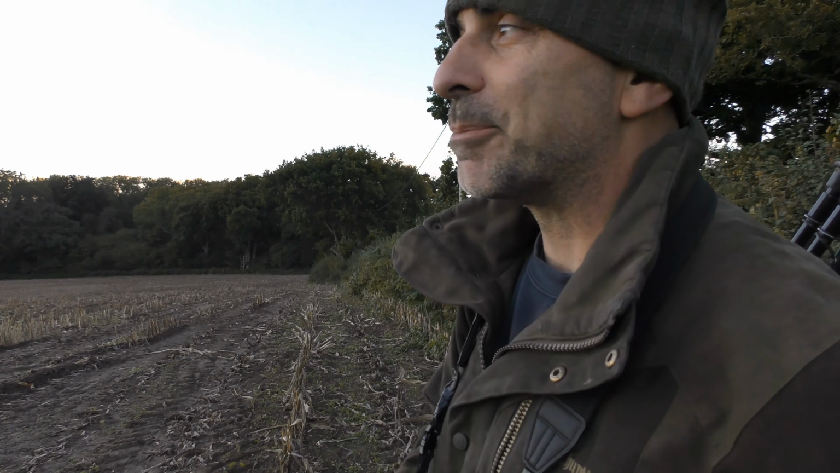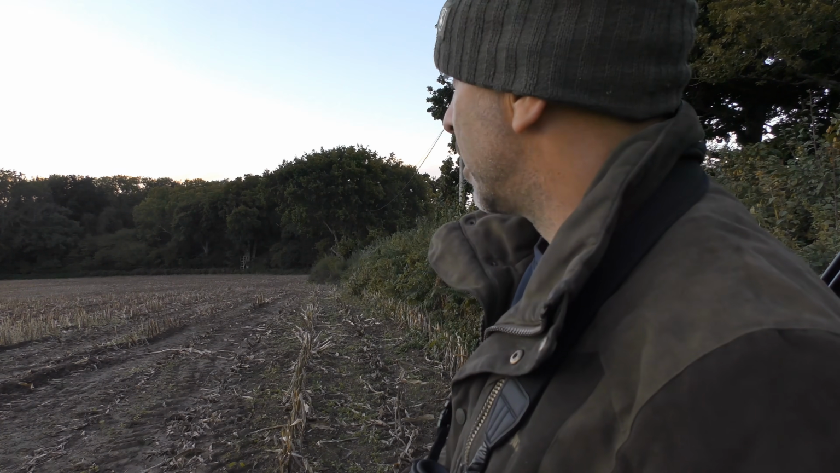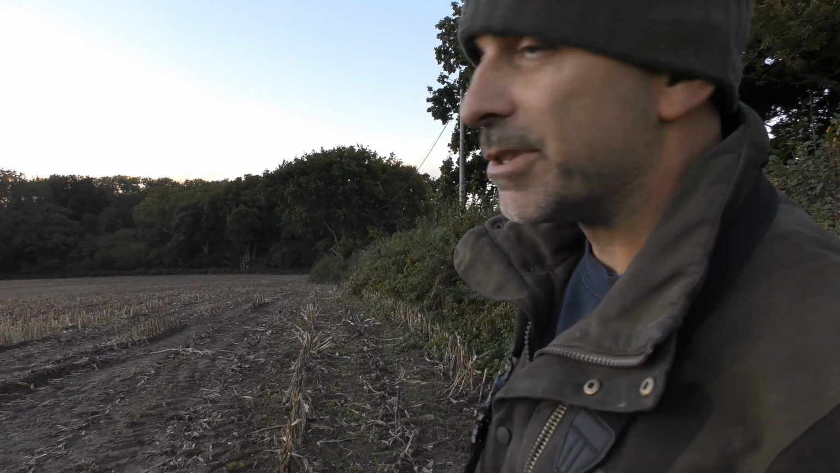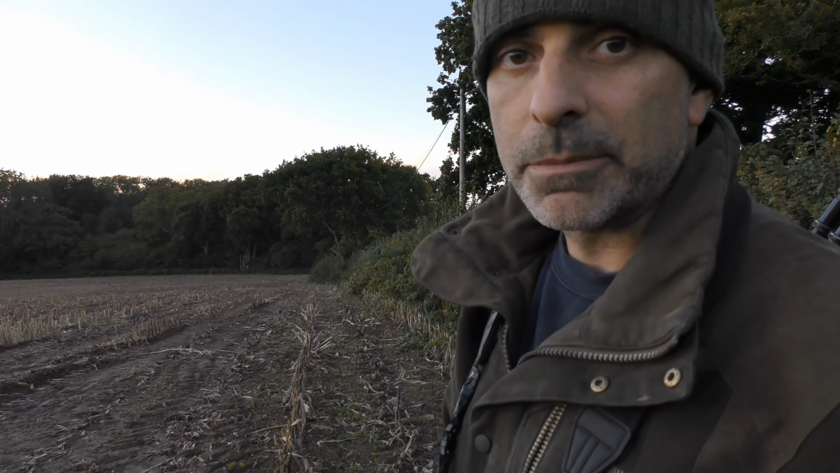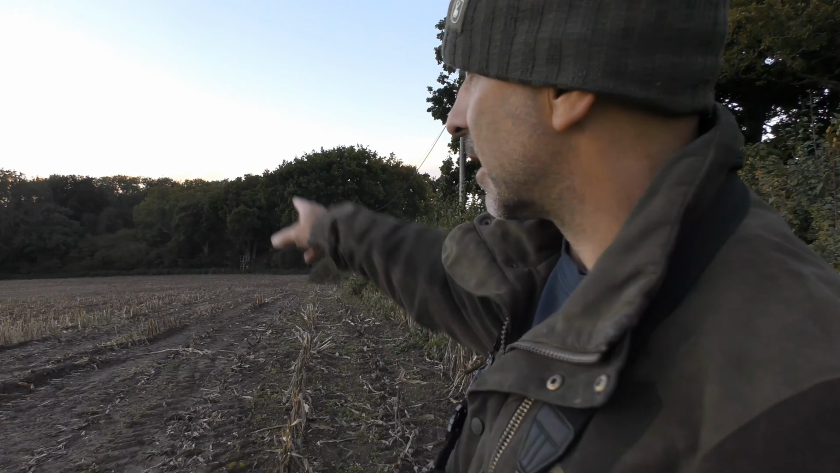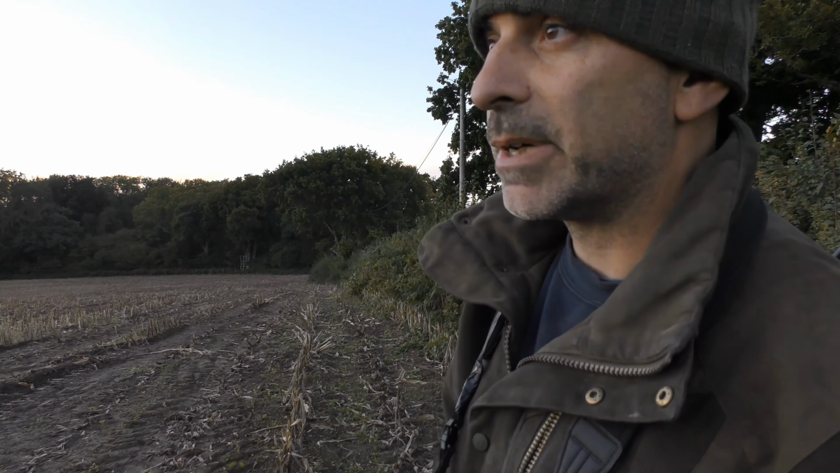Not really loving life at the moment, but right, so you may be able to see it on the camera there. I've got a high seat just down the bottom there, bottom of this field, and I think my plan's going to be to go and sit in that high seat and then just see if anything comes out along the edge of the wood here where I've been baiting.